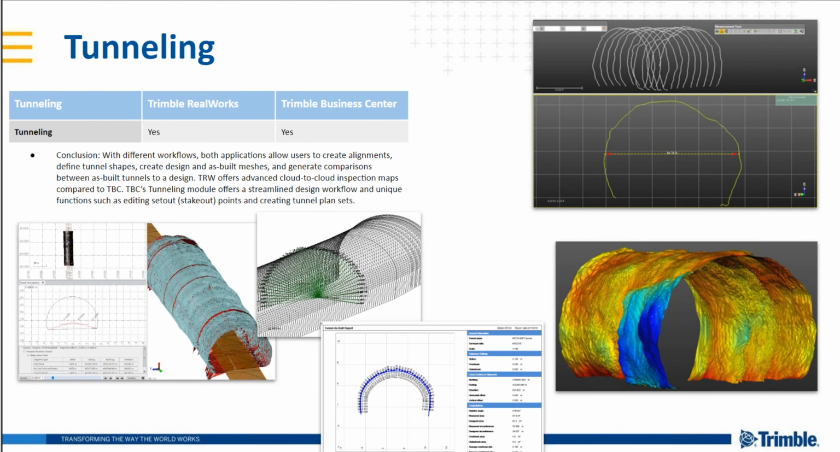But both RealWorks and TBC support tunneling workflows. Both applications allow users to create alignments, define the tunnel shapes or templates as they're known in the roading world, and create design and as-built meshes, and generate comparisons between tunnels and a design.